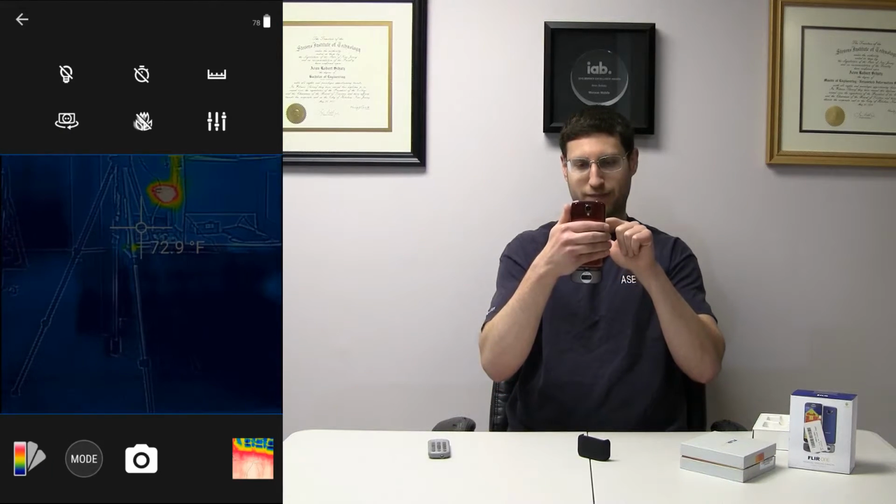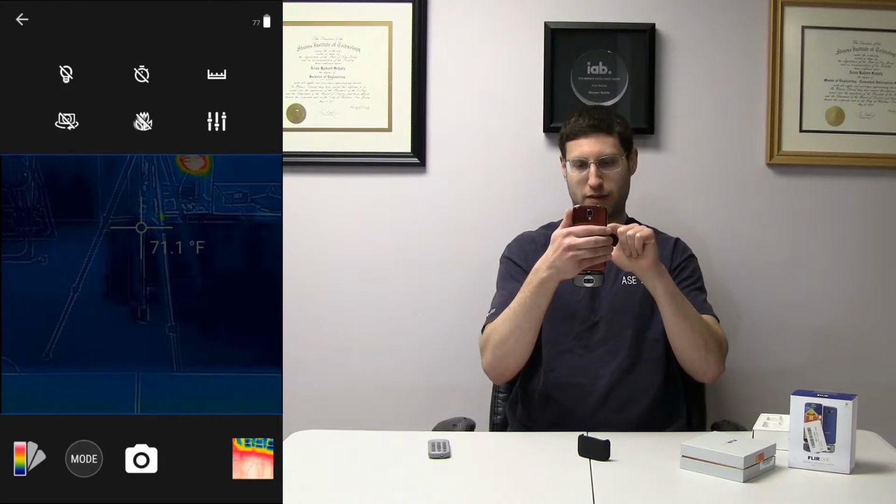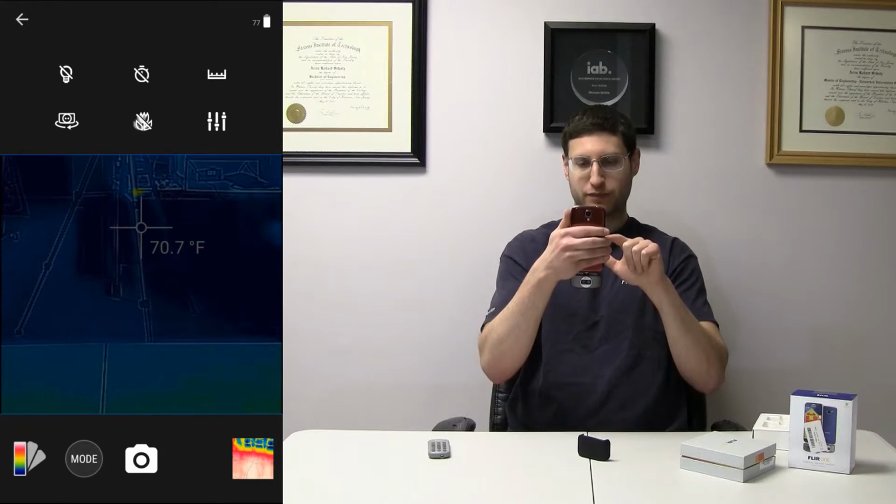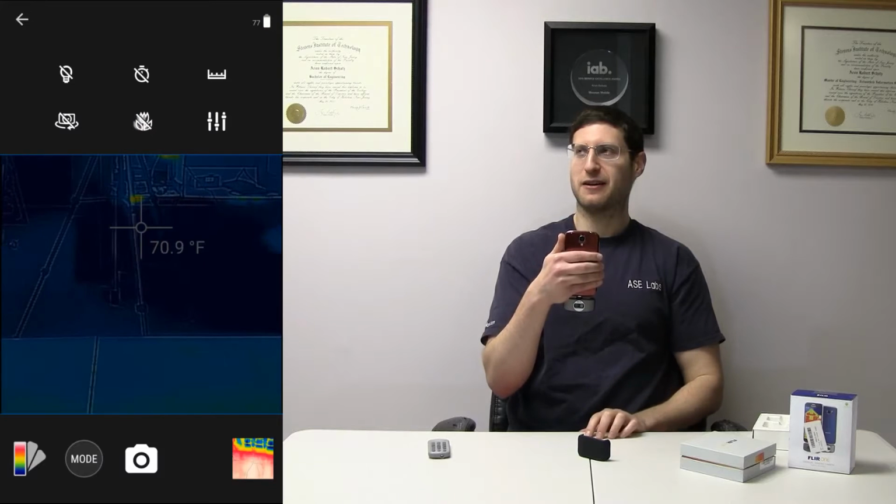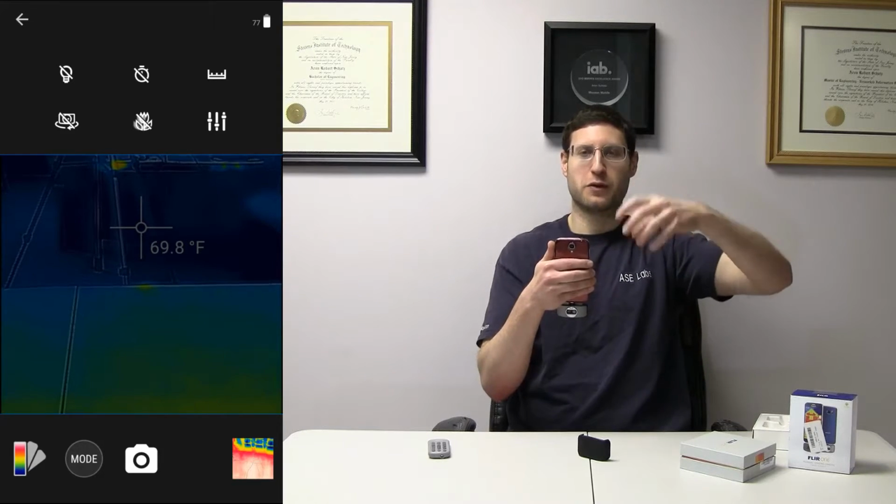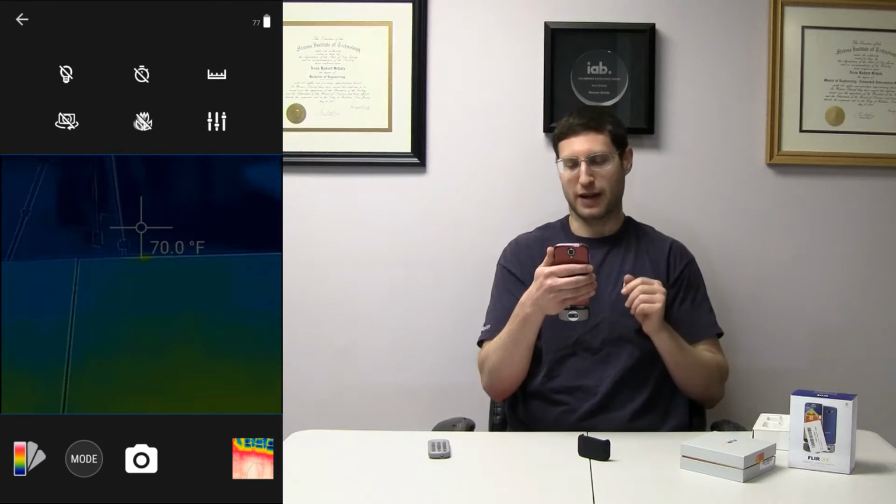It's like, how do I explain this? It rotates the image. Basically, it rotates the image. So if I was holding it in landscape mode, this would flip the image 180 degrees. If you were holding it and the image was upside down, you could turn that on and it would right side up it again.